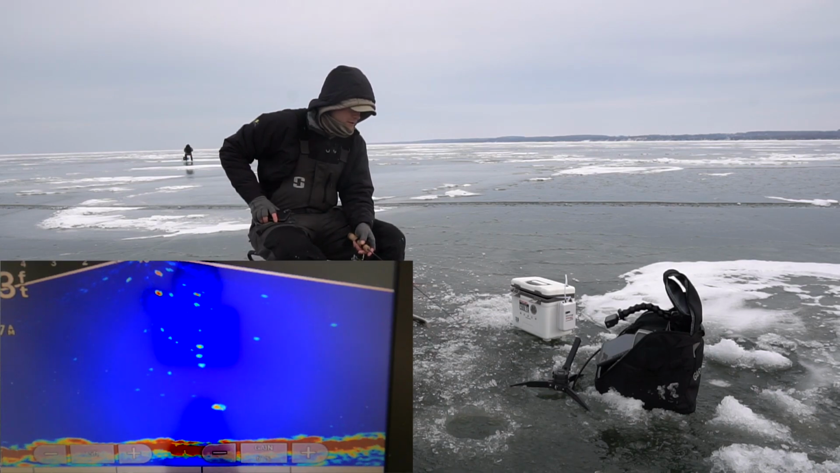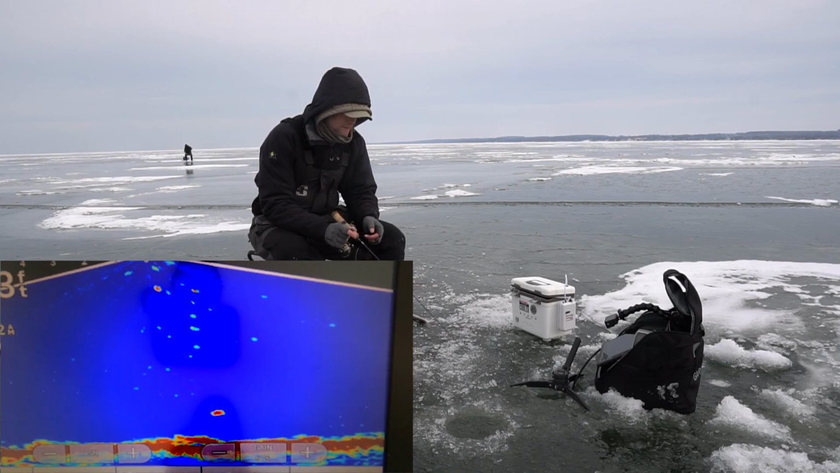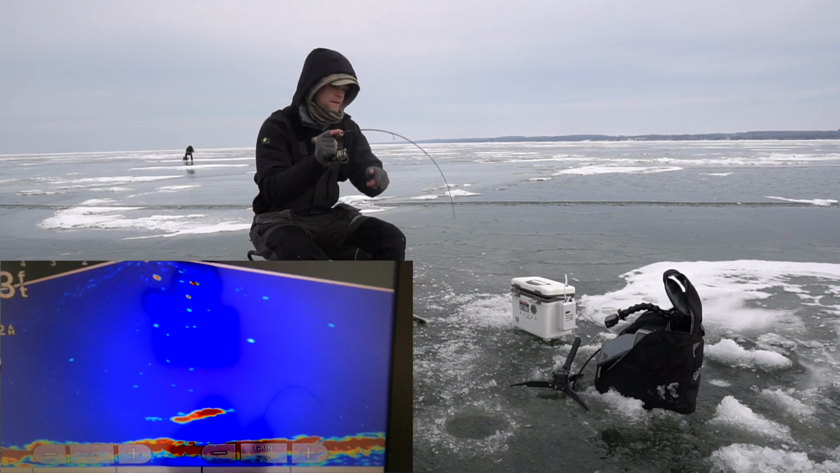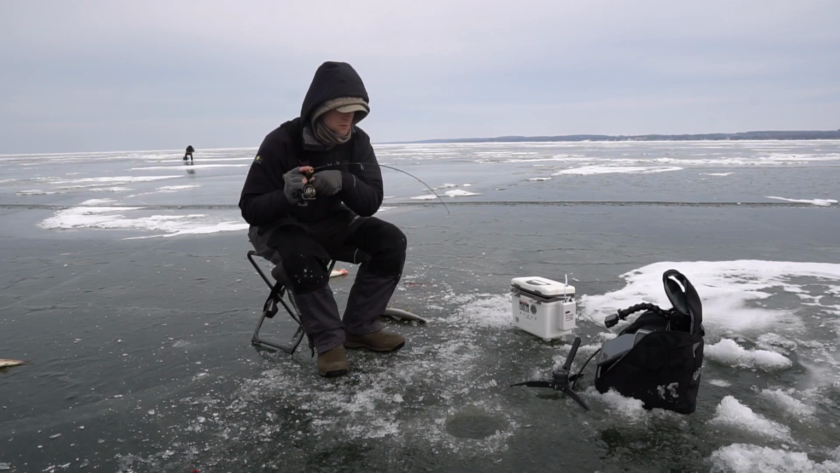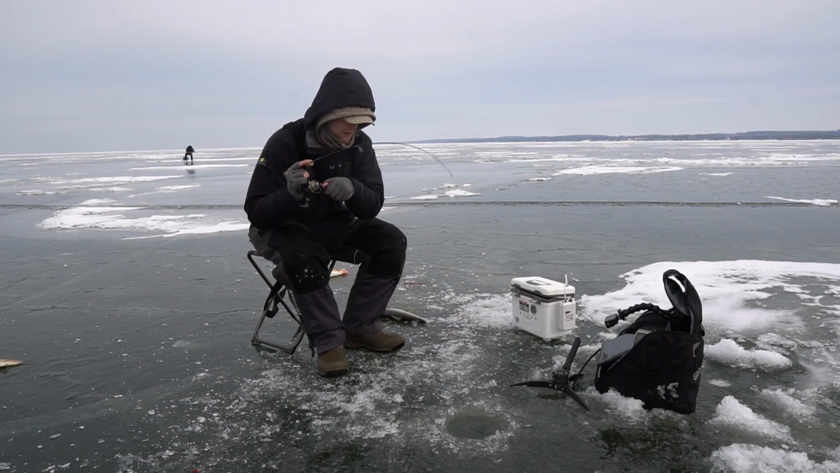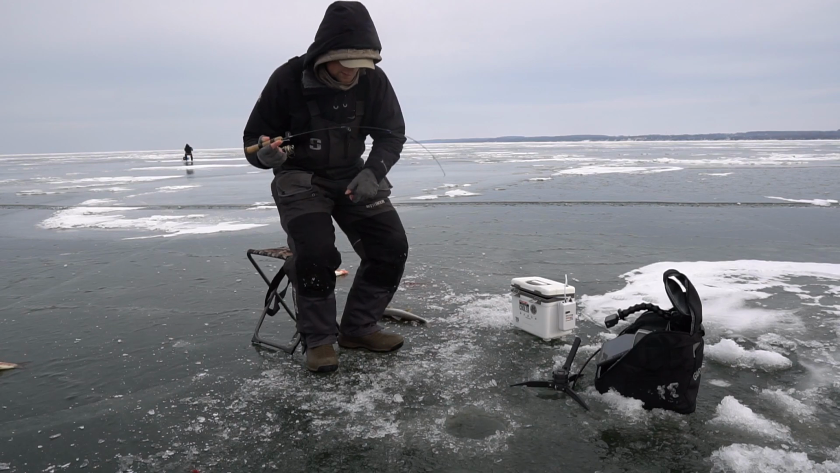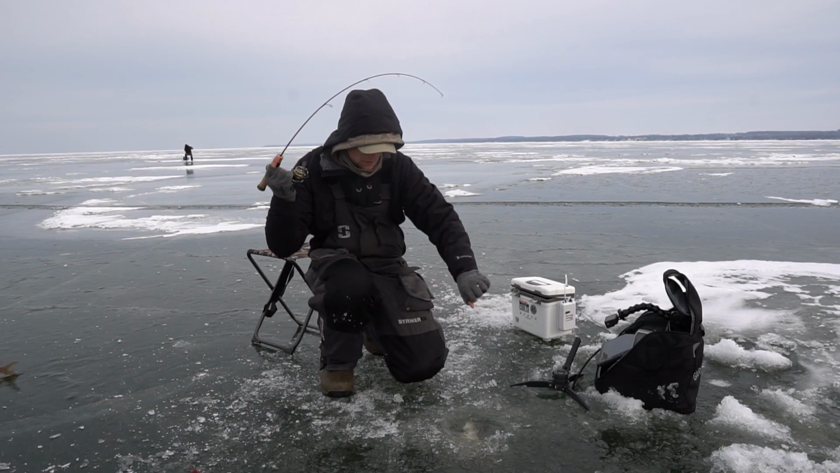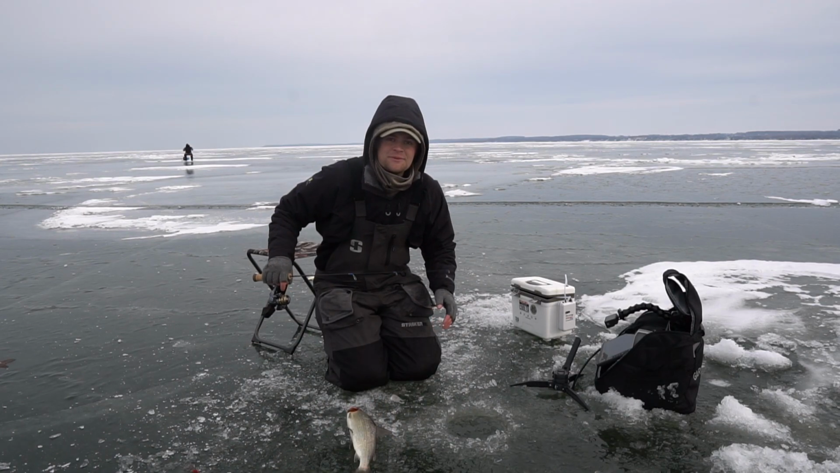There's one coming up the left side there, coming up that little ledge. Oh, he's flying in. Take a look at that slider up there. He ate it. Ate the slider. Absolutely pounding him right now.